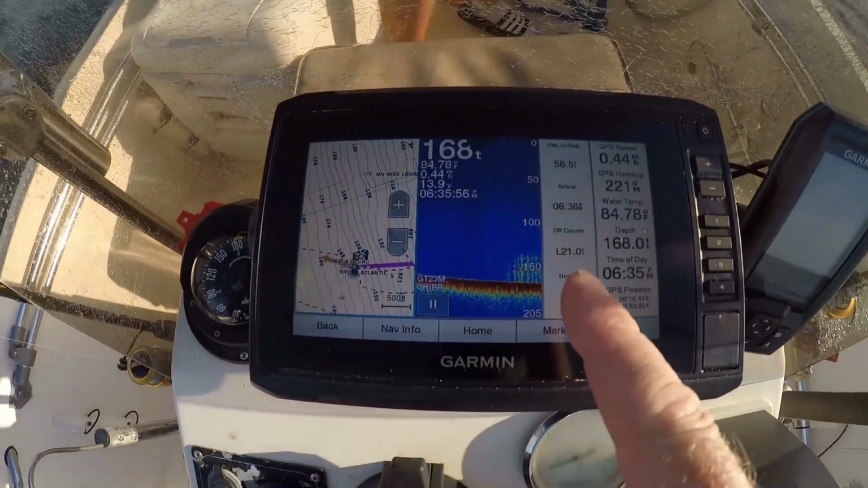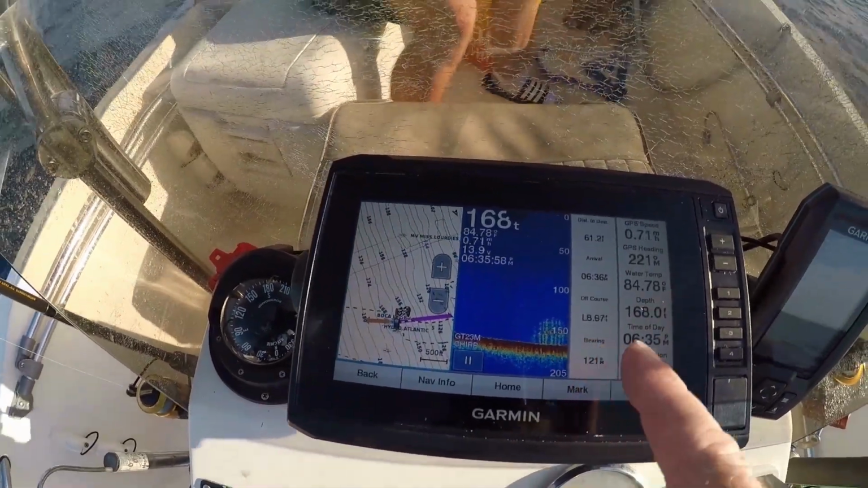Now, does this mean you're automatically going to find a wreck just because you put a mark on it and it's a public number? No, it doesn't. You're more than likely going to have to use your fish finder and drive around a little bit until you find it. If it's a wreck, once you go over it, you will see the relief structure come up and you'll be like, I found it. The same thing with reefs.